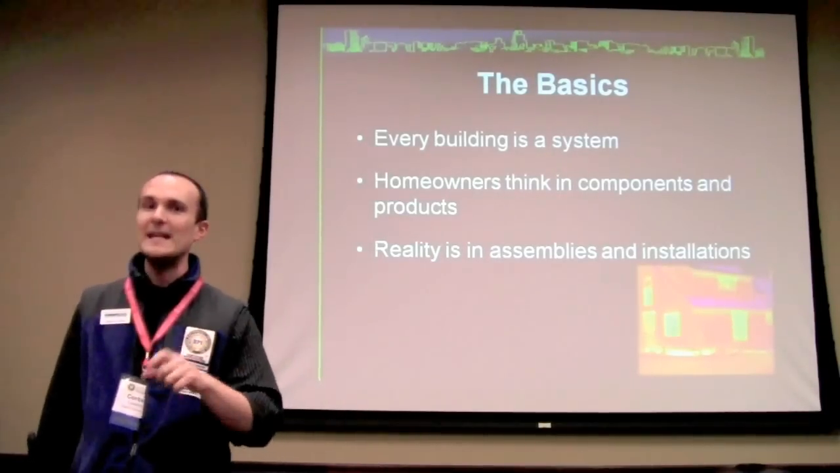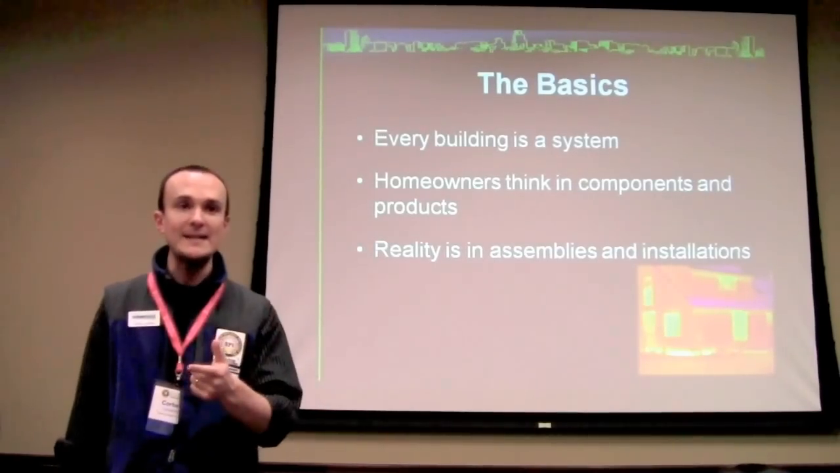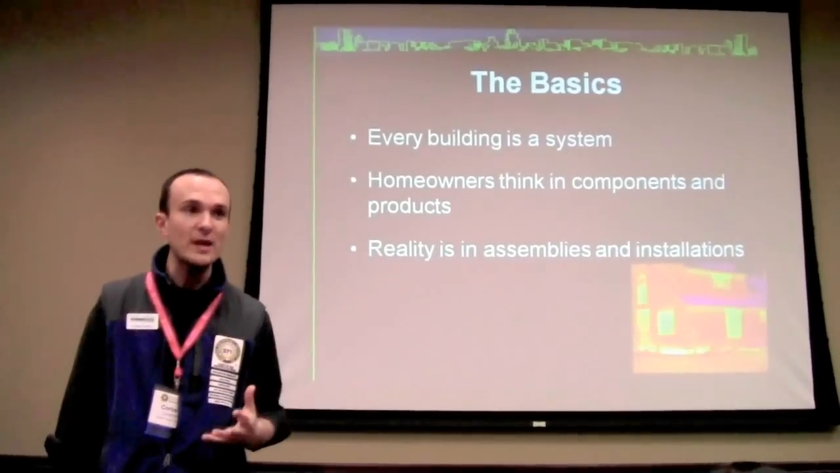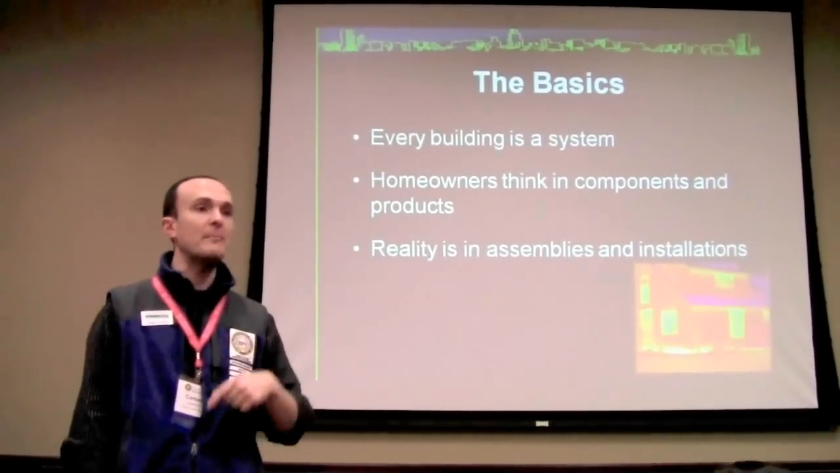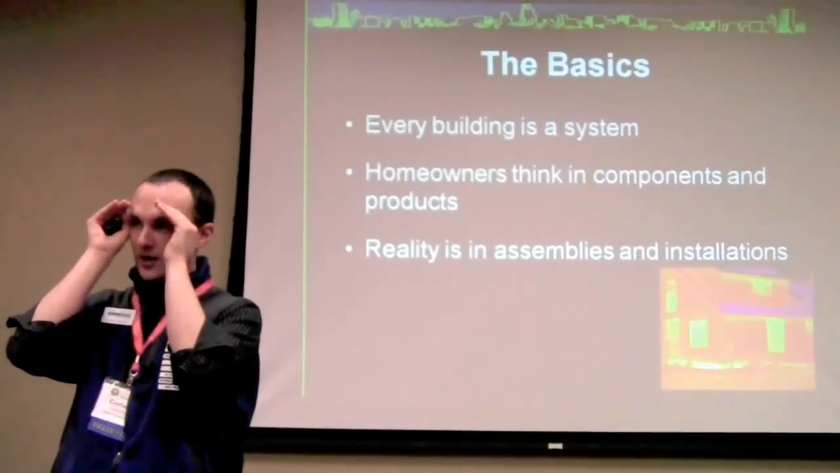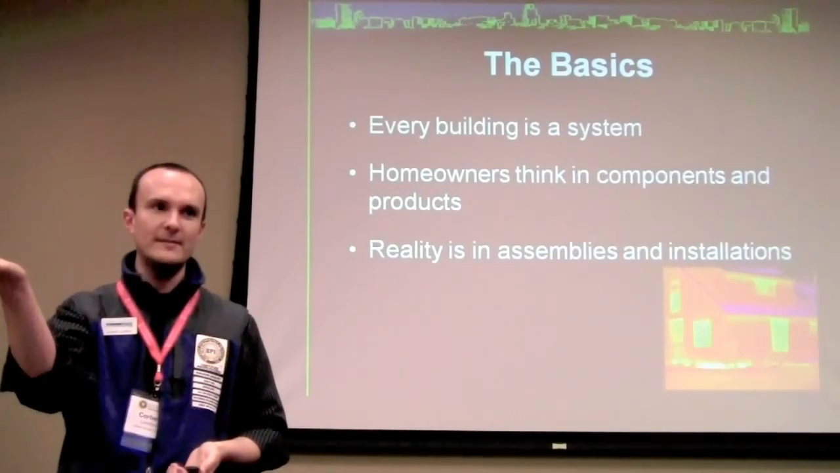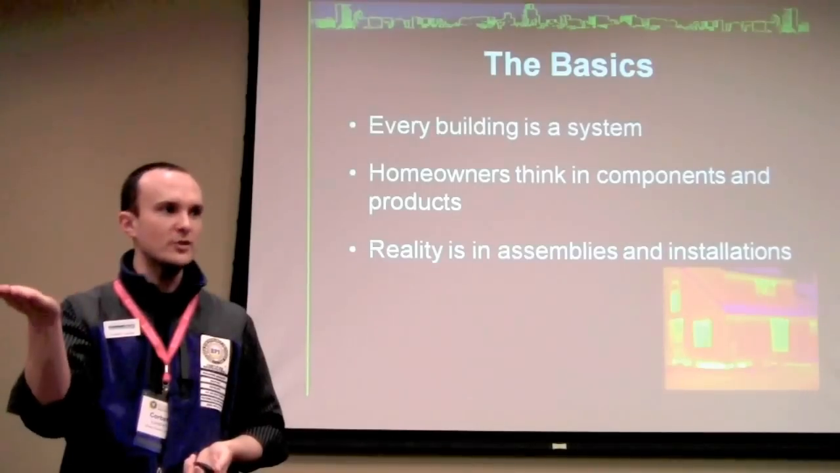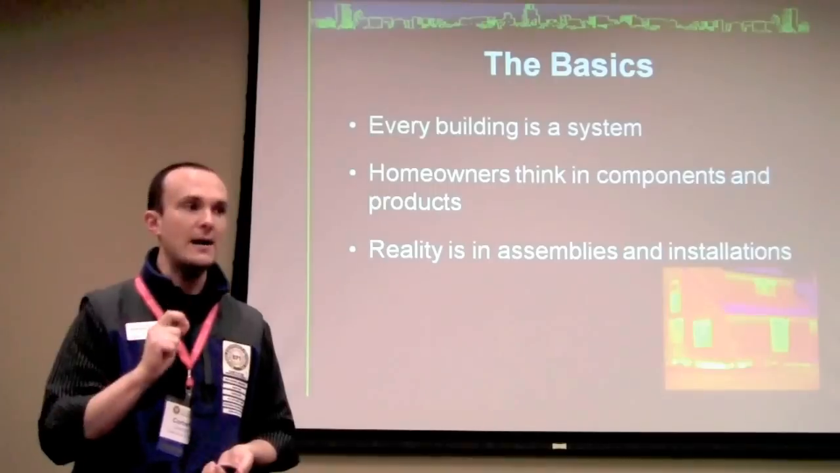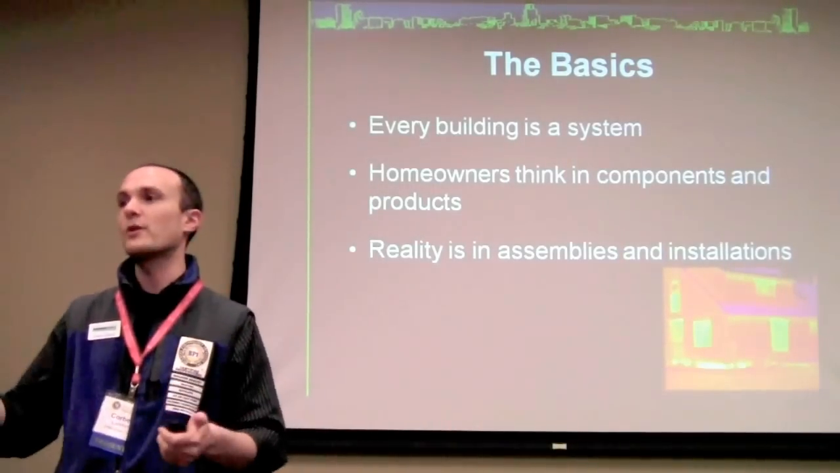The problem is that, number one, homeowners and consumers are not just encouraged, but are trained by companies and by us in the contracting industry and by the federal government and by utility programs to think in terms of just little products and components that they can buy off the shelf, plug into their house, and get a rebate for, right? So that's one of the issues. The second issue is that they like thinking that way, right? Americans do not prefer complex solutions for things.